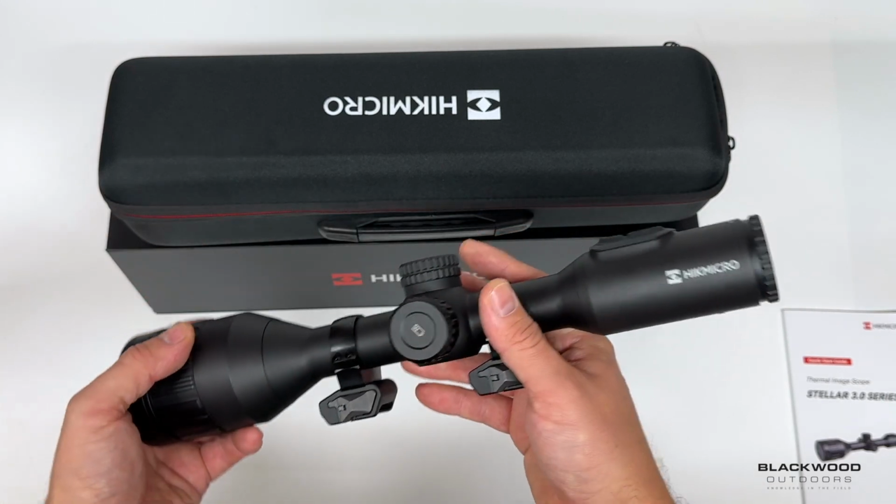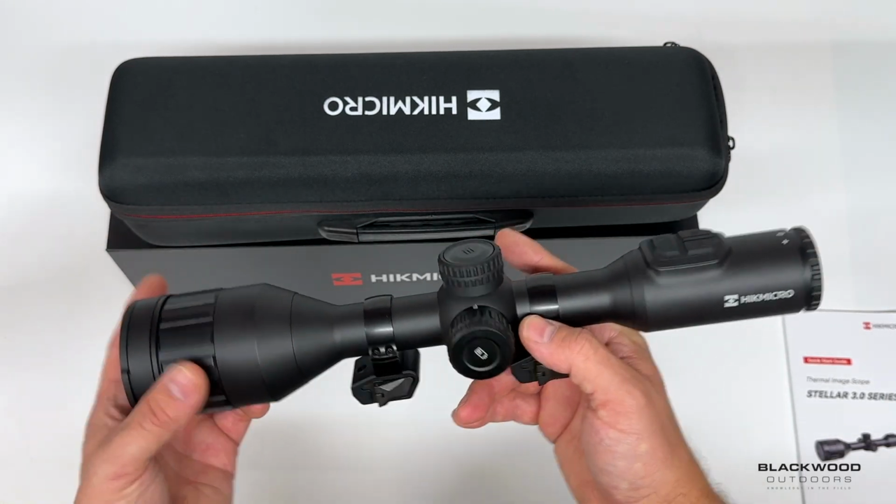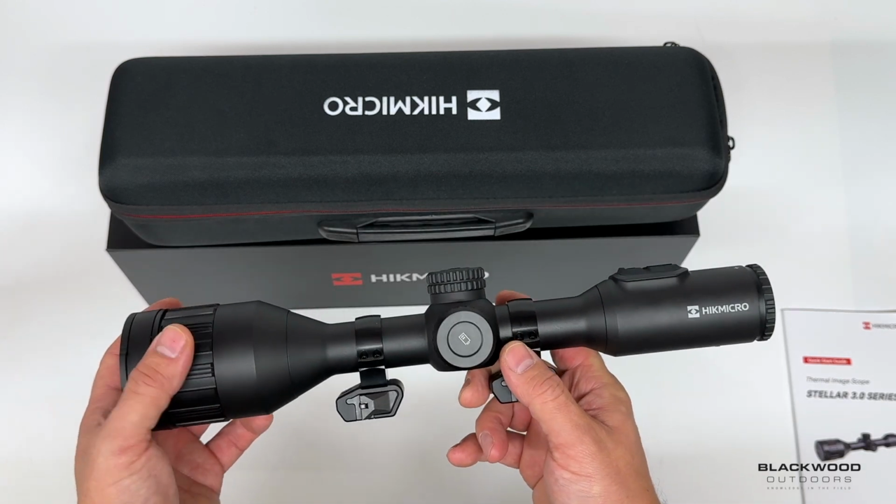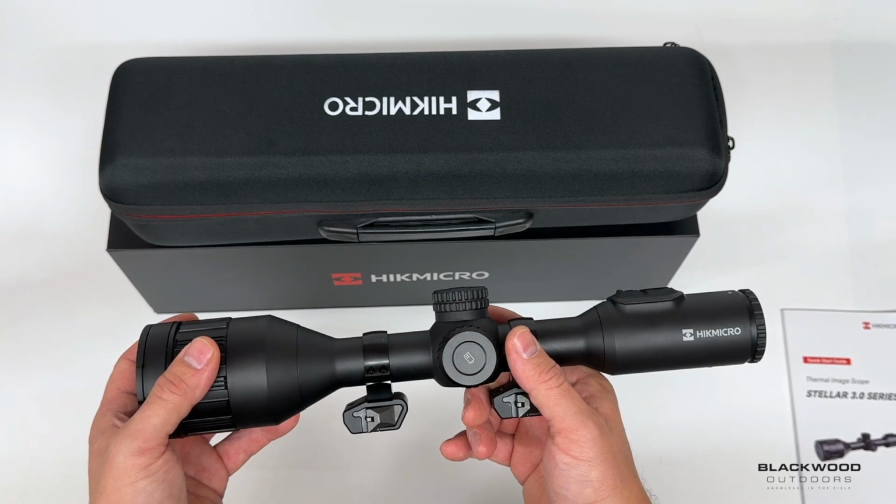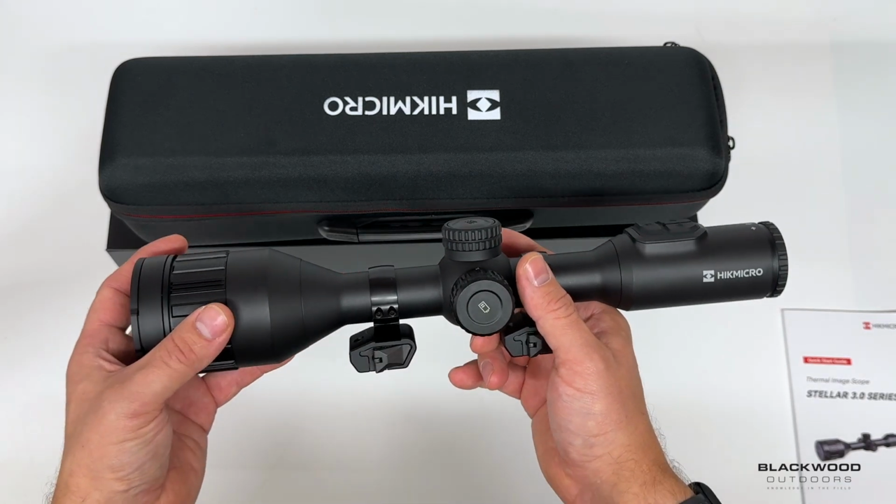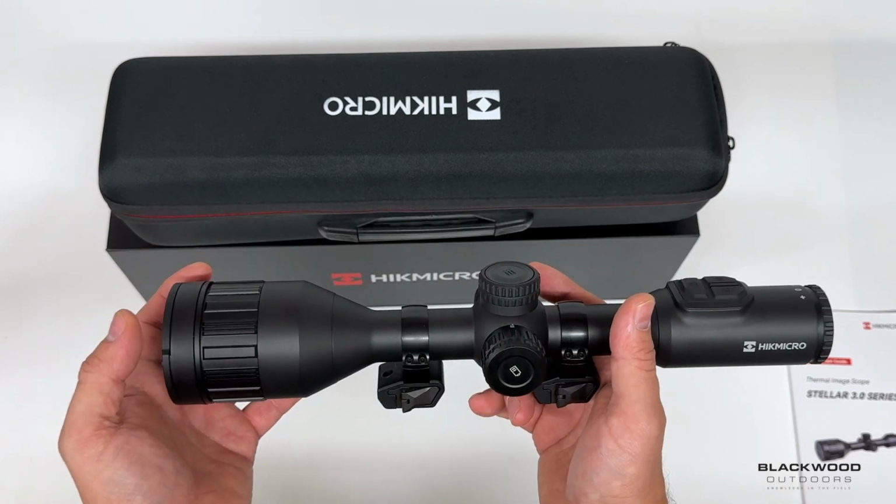The other thing is, and this is a request from HikMicro, please listen. Right, so image detail, it's great. The target image is great. The background's great, but you need to put some different user modes on the device. I've seen this on other products and it works.